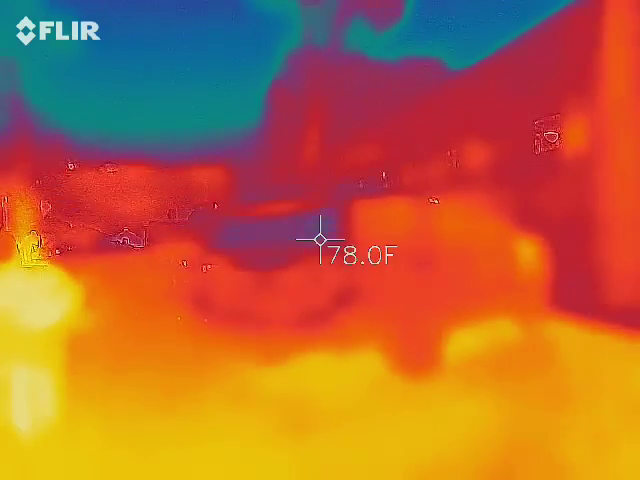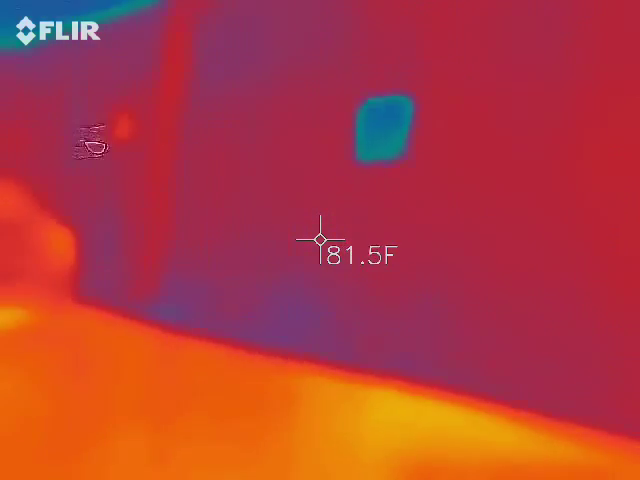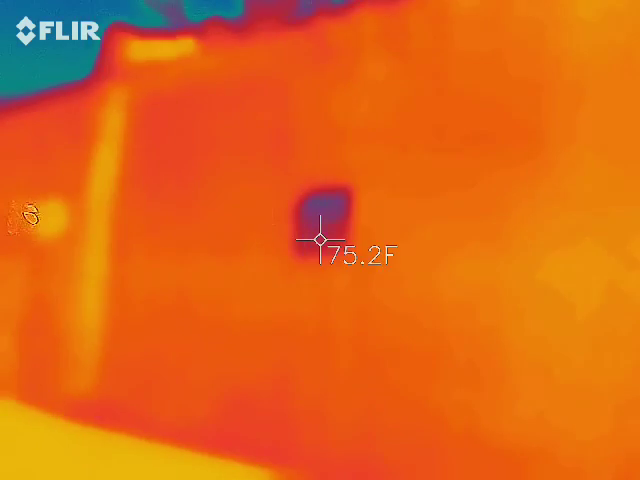See, because that's the actual temperature, and then that's the temperature of the spot that I marked. The top temperature here is the temperature outside. The bottom one is where I marked.